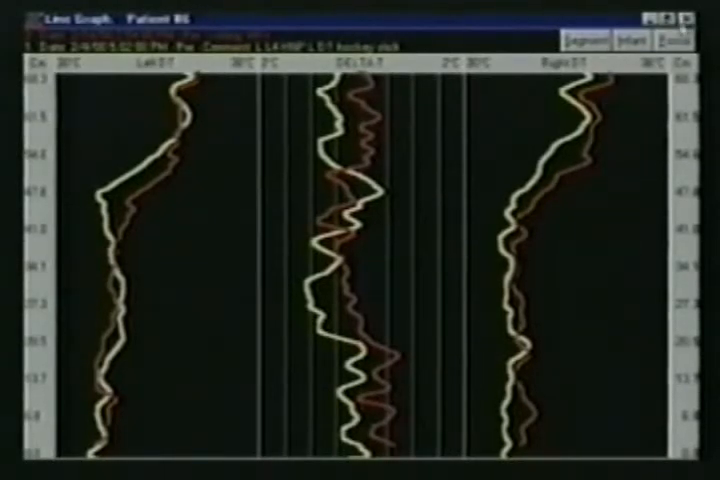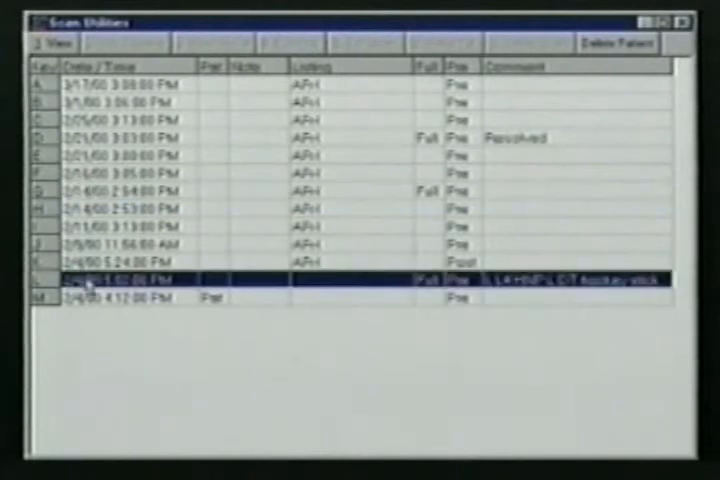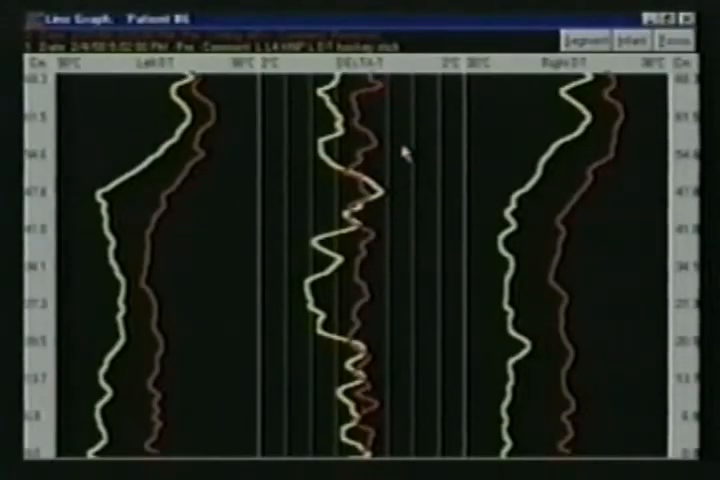Let's go ahead and go back to scan utilities. All right, and let's choose any two scans again. Let's look at L, and then on the 21st, D. And now you're going to see a dramatic change. Wow, okay. Yeah, the entire full spine area is nicely centered.